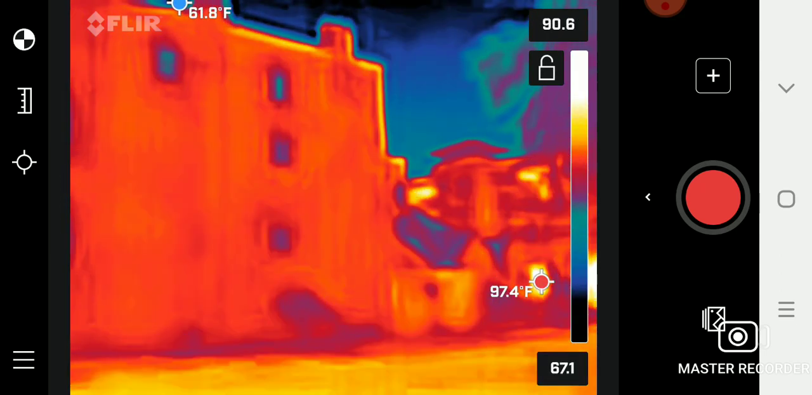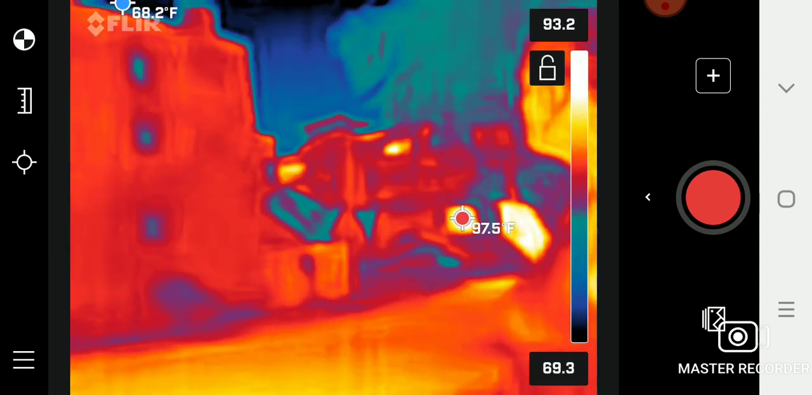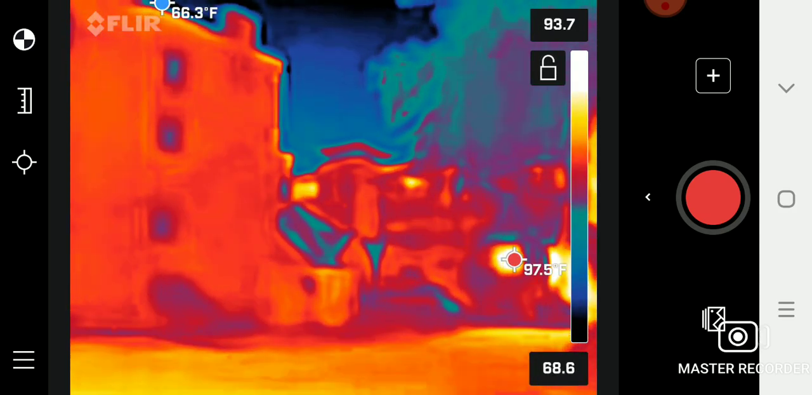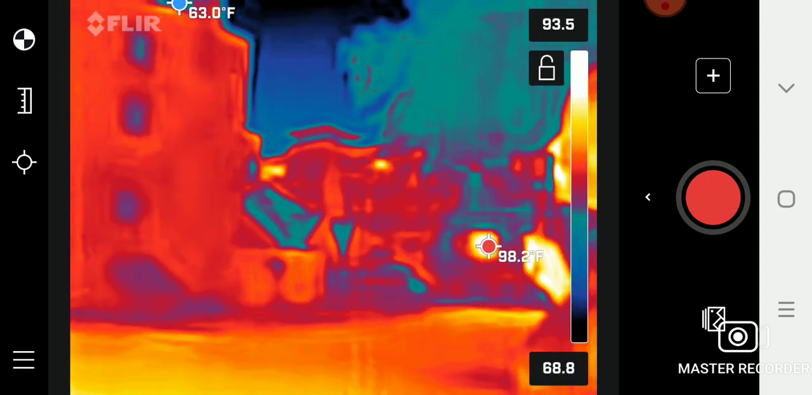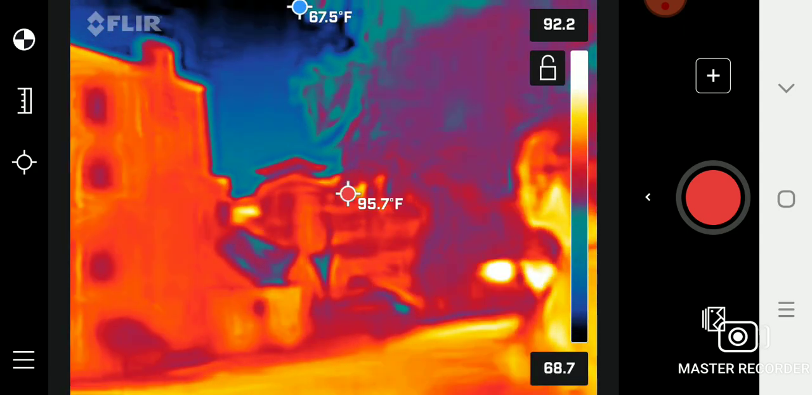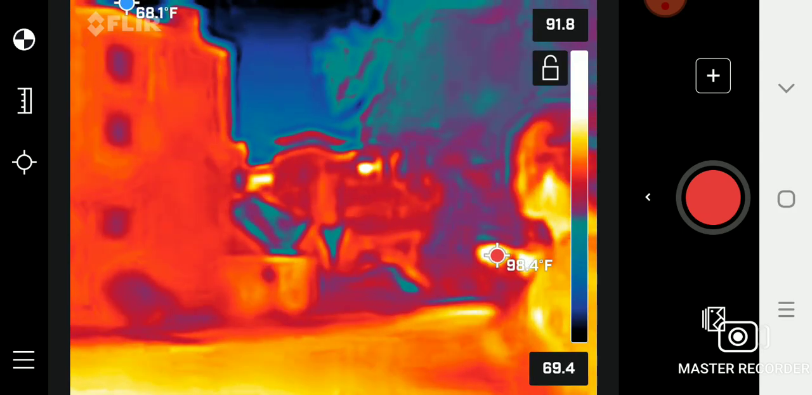Do people live in there? They do live in there. Very good. Those are apartments. That is the old 1700s, the little guy up in the front, not this one. You can actually see a little bit of a roof line on the apartment. You see where the bricks change?